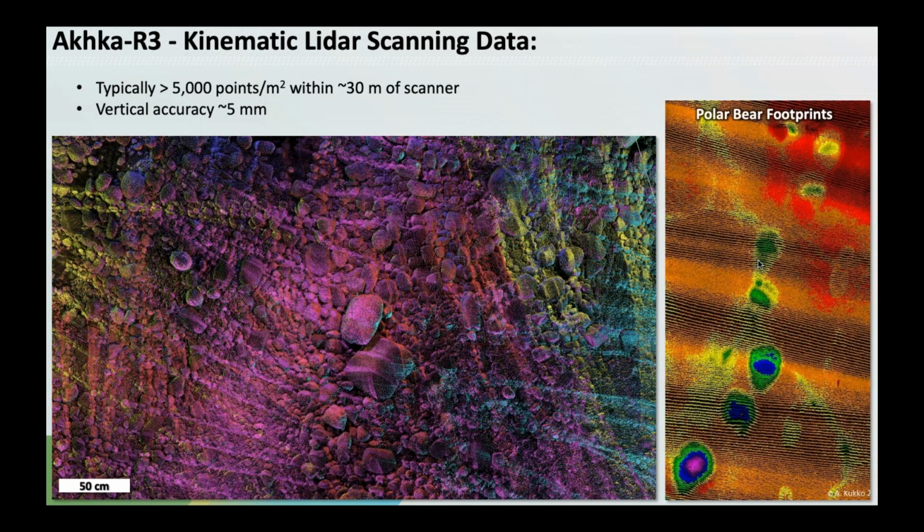But I will note that, if you notice the man's footprints there, we're capturing incredibly fine topographic differences. That's probably less than a centimeter of elevation between surrounding terrain and what ends up being pressed into the ground by the foot. The polar bear is significantly heavier than the man, so it's sunk in a little bit deeper.